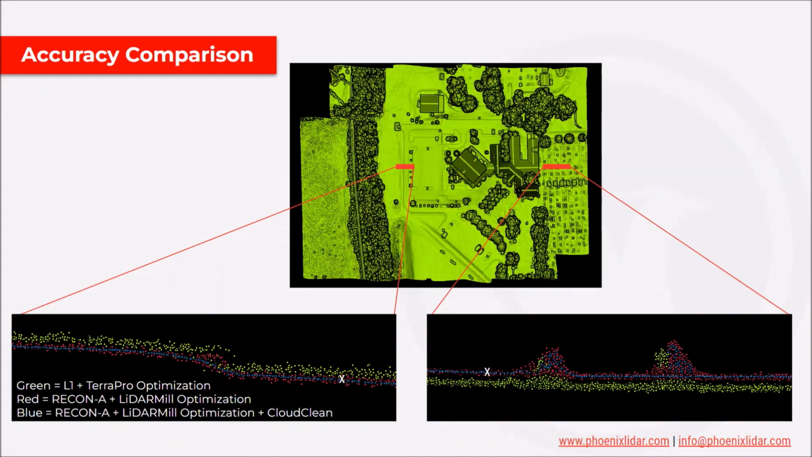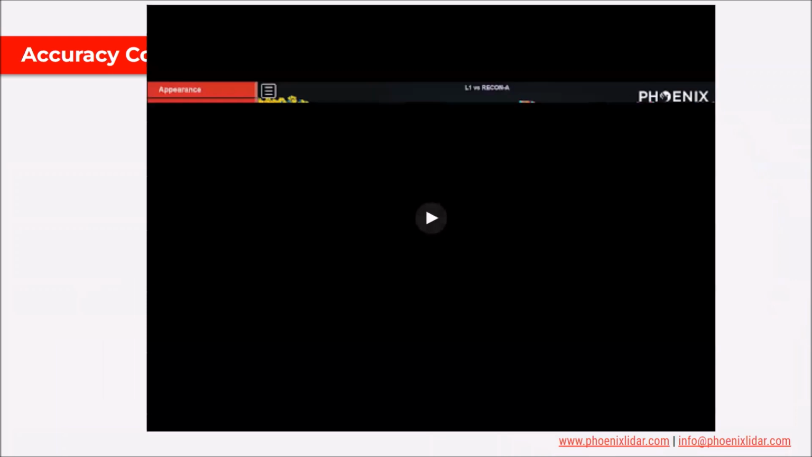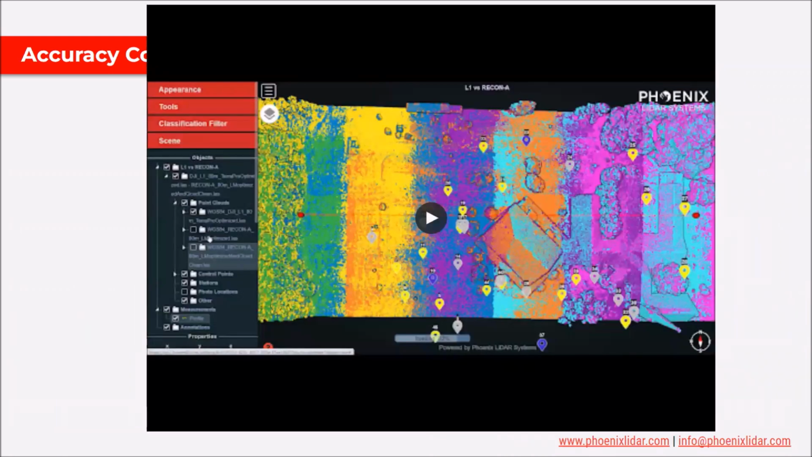And then if you compare that to the right side of the data set, the green L1 and Terra Pro data is actually below, and is significantly below, ground control and where it should be. So there's this warping effect happening. And to take a deeper dive into this, I've prepared a video. So let's take a look and take a deeper dive into this data set.